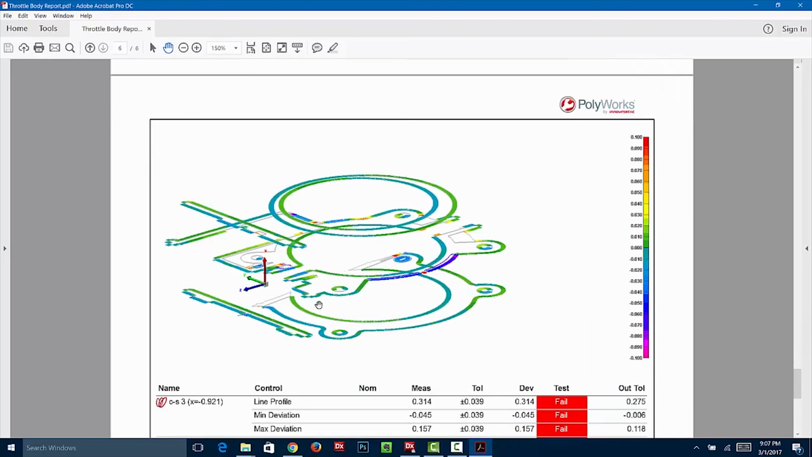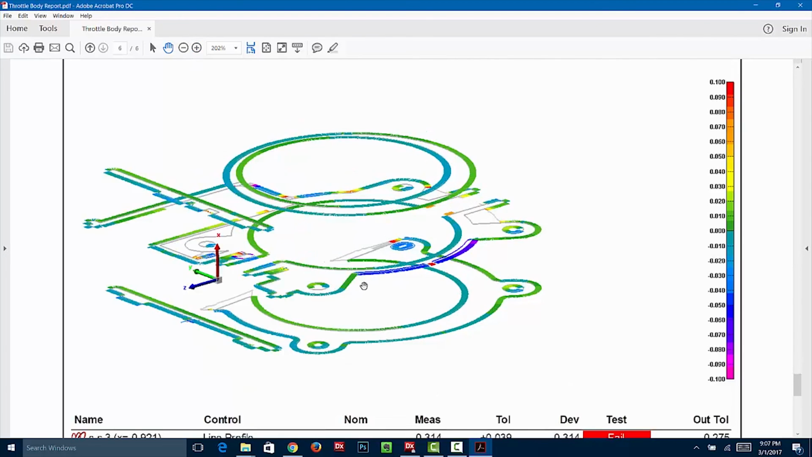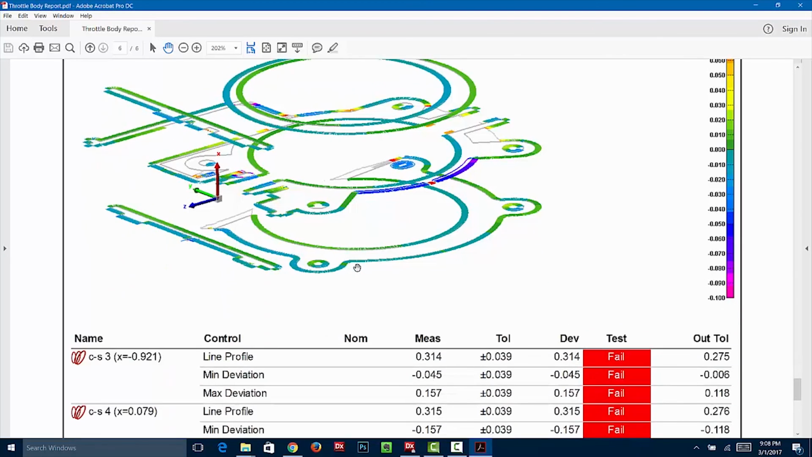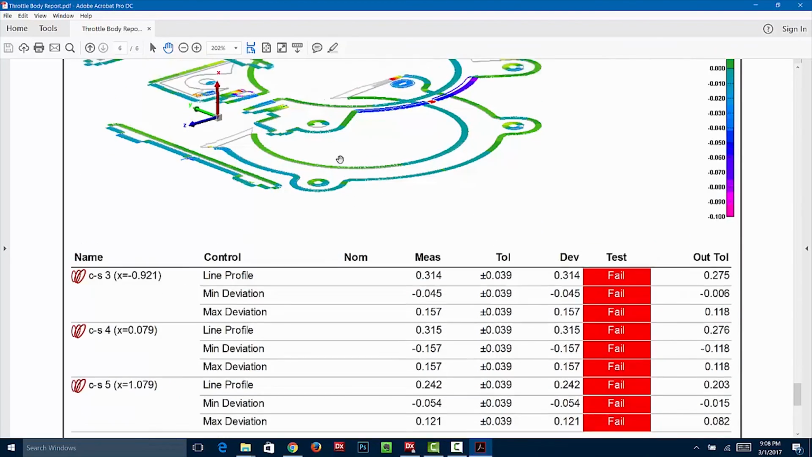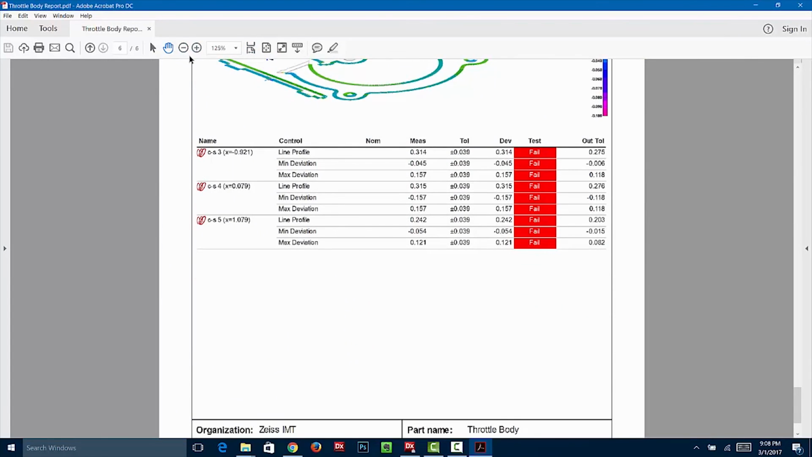This is a nice feature where you can cut sections through the part, and then you get color coding as well. We call these a whisker plot. A little bit hard to see here, but these whiskers represent those different sections cut. You can see the different, again, gradients. Yellow would be going out of tolerance towards red one way, and then blue towards purple the other way. So you can actually cut sections through the part and take a look at it. So you've got some very powerful inspection features here with PolyWorks.